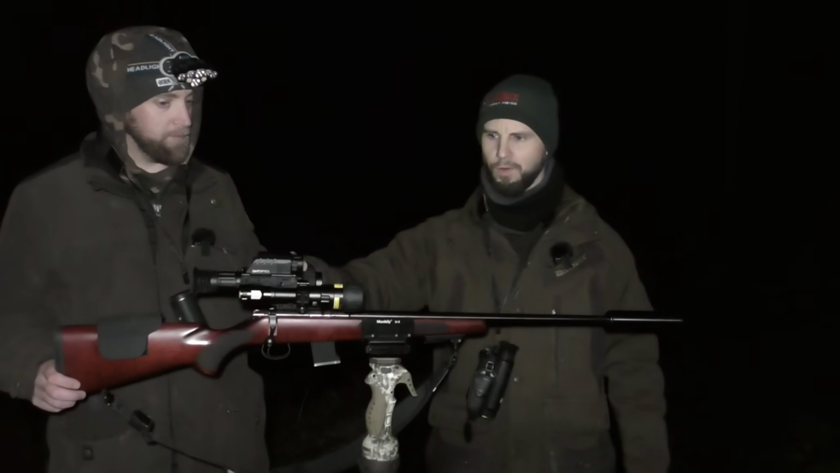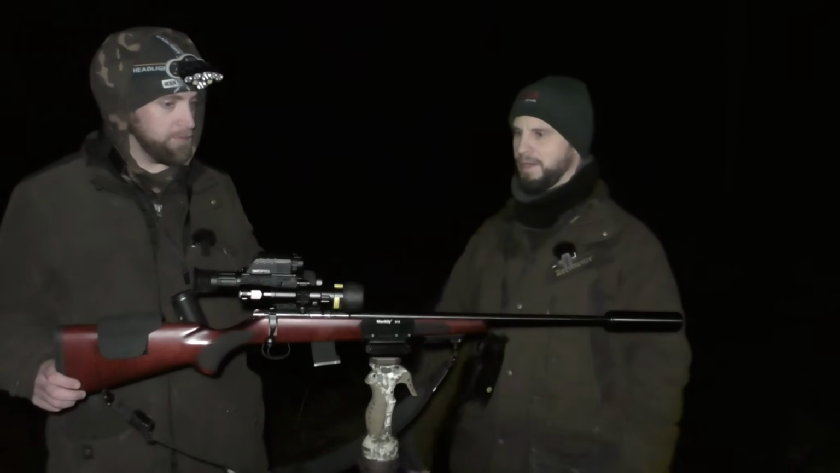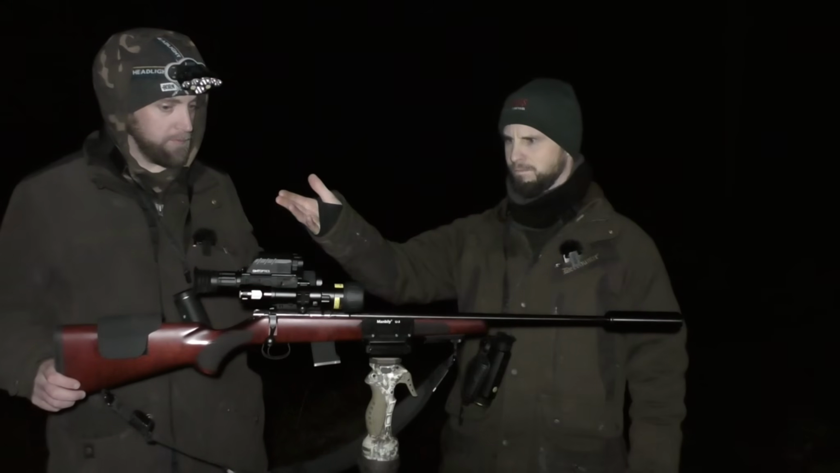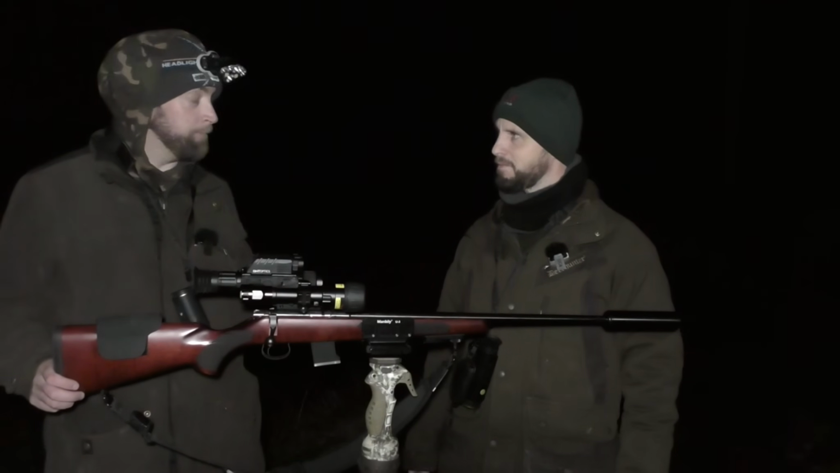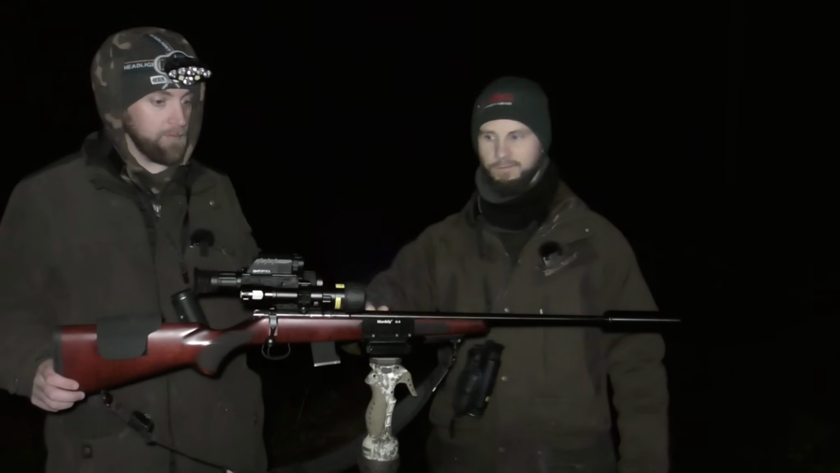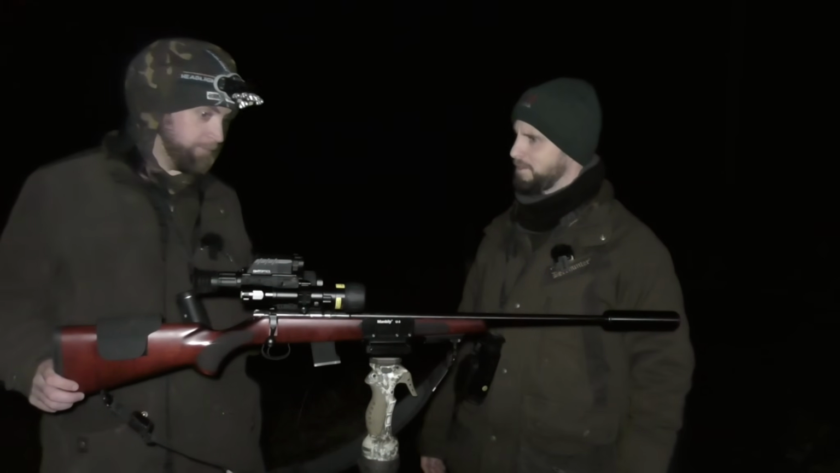And we are using an external IR. We're not using the onboard one just because we're shooting out to a little bit further. We want that extra power, so the Solaris SRX is providing that power. Laser rangefinder, thermal, and day-night optic, all in one. It's just everything you need. Good bit of kit, especially a budget one. Something like this would be really good for your rats, so your sub 12. We're just taking it to a whole new level here on a 17 HMR. But it still works absolutely perfect.